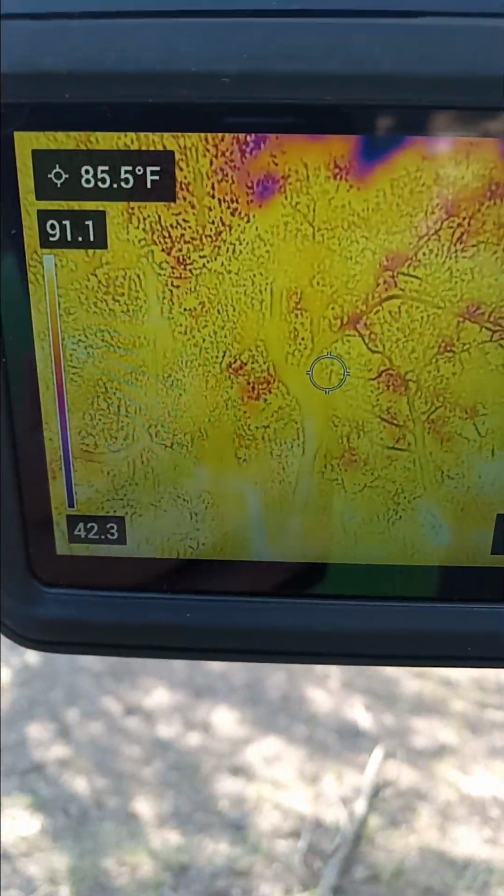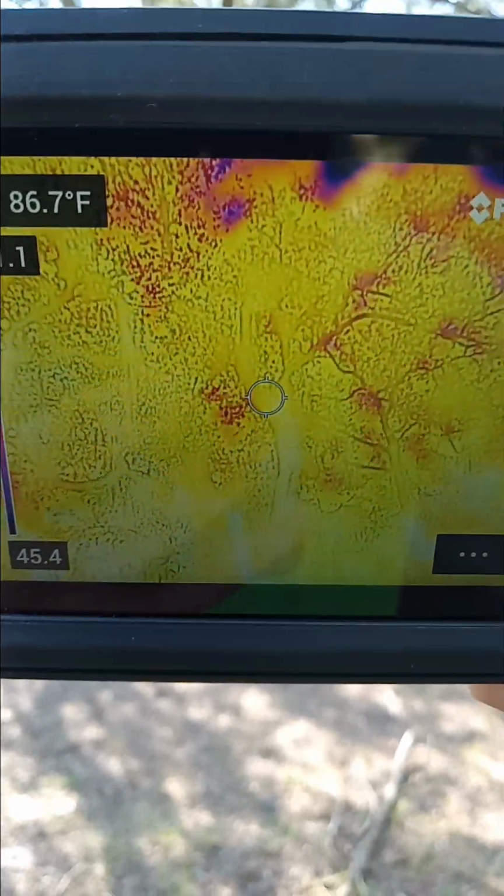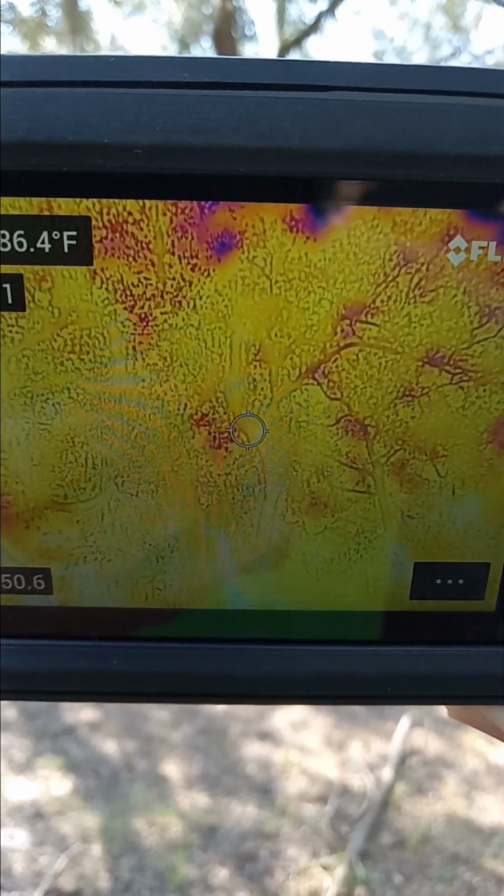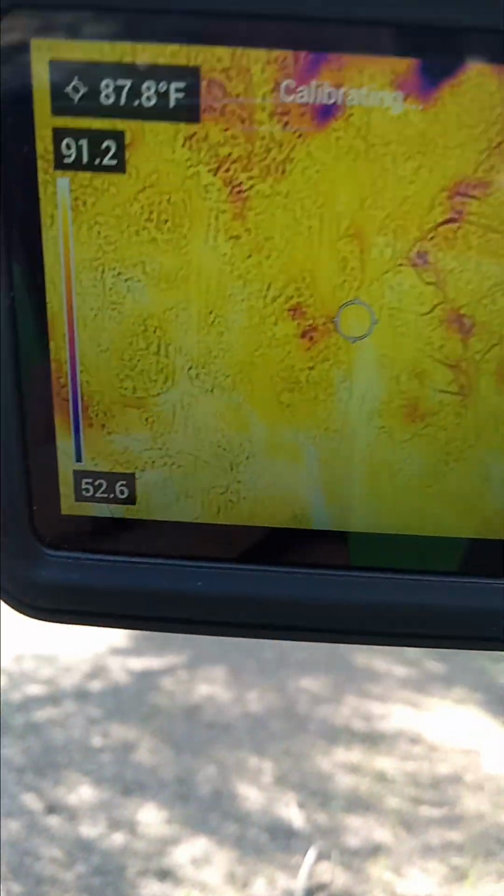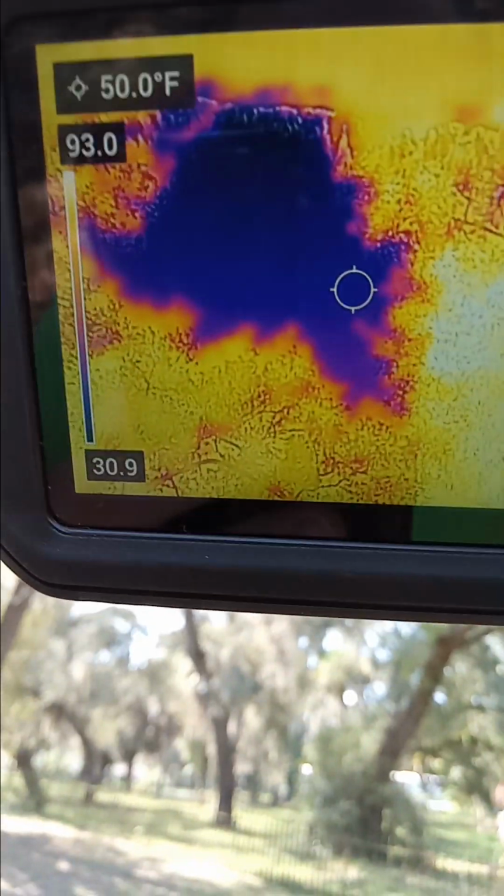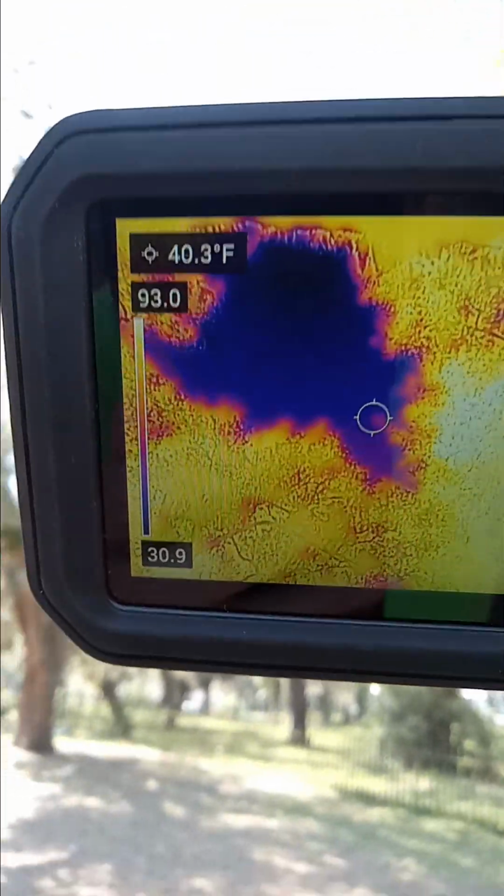I'm going to stay in one area today and try to isolate whether any of the cold spots are moving or whether they're stationary. If they're stationary, they could be sky. Cool areas could be the sky behind the tree. Let's cam up here to an area that is sky. See how cool it looks? So the cool areas may not have had anything to do with the paranormal at all.